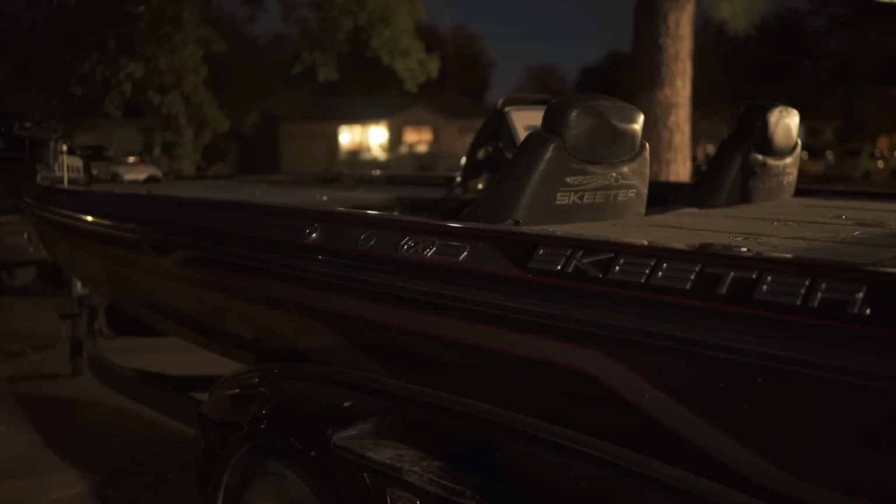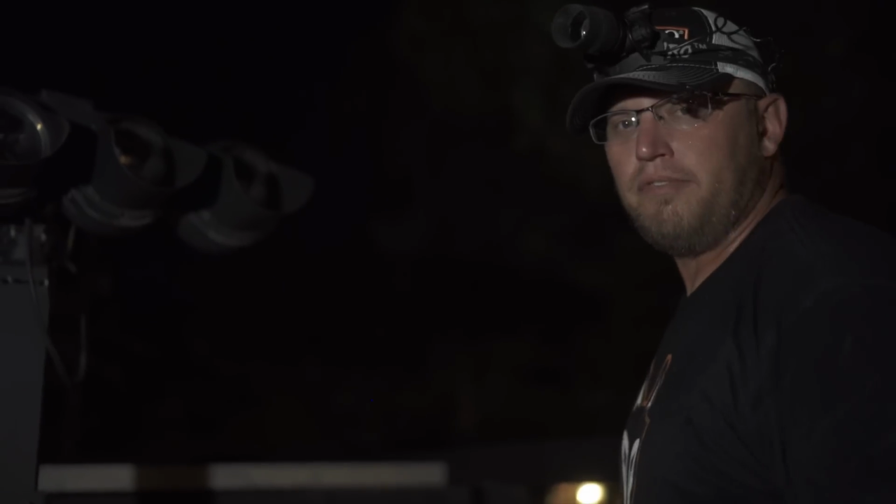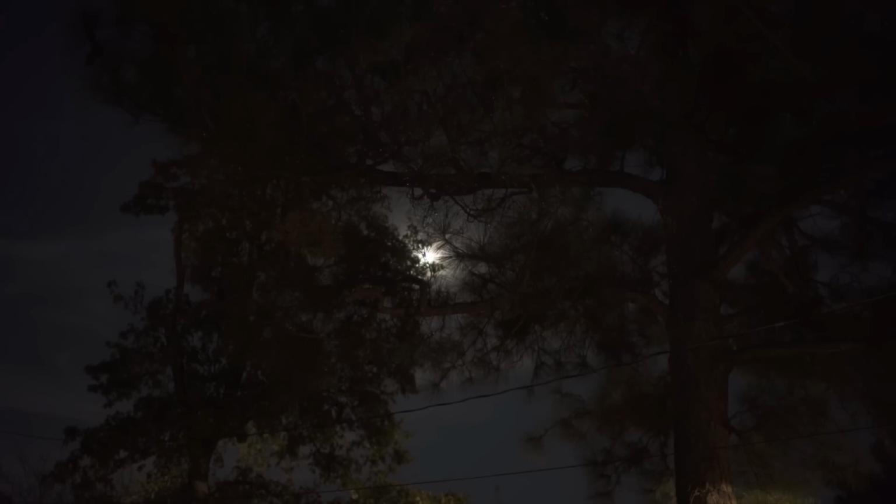I hear them howling. You hear them? They're not a mile from our house, but I can hear them howling. We're coming. We're coming. I promise you. I tell you what, it's hot.